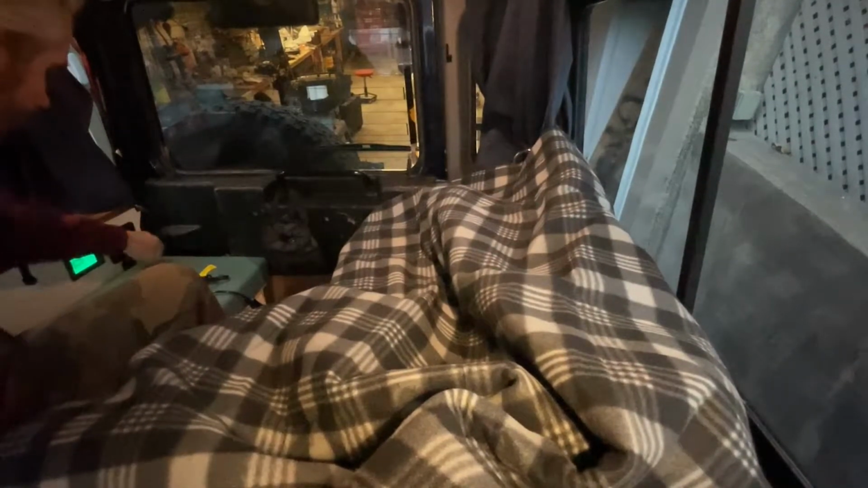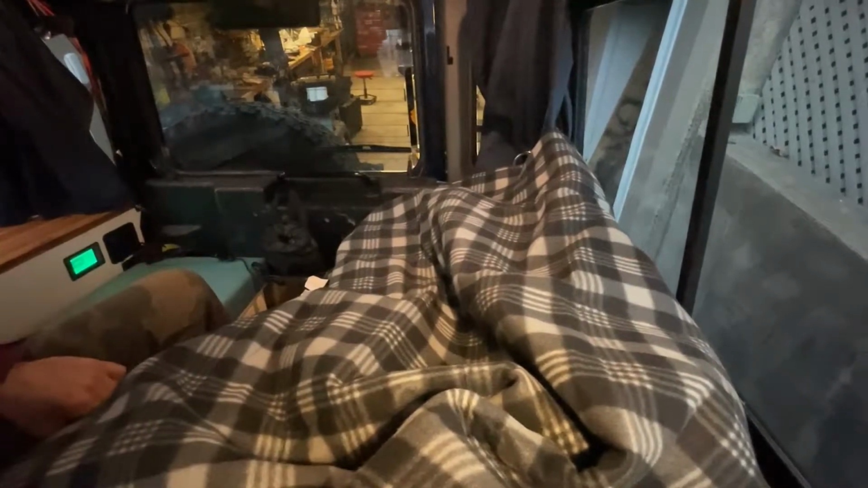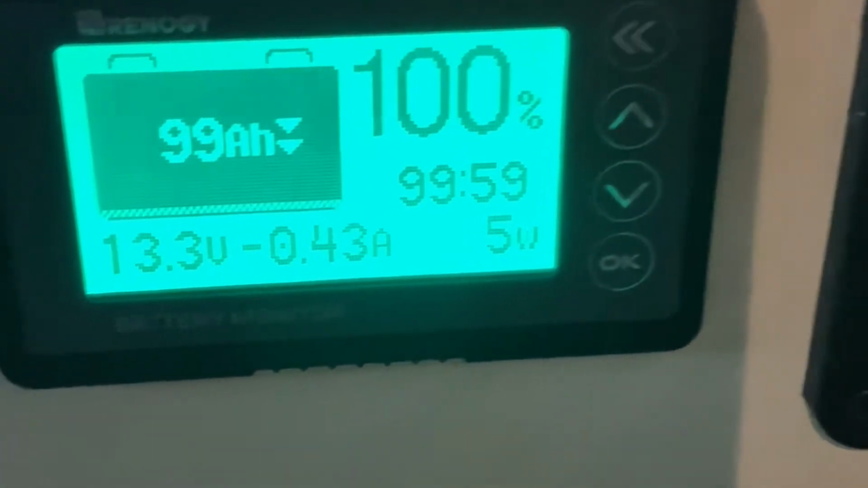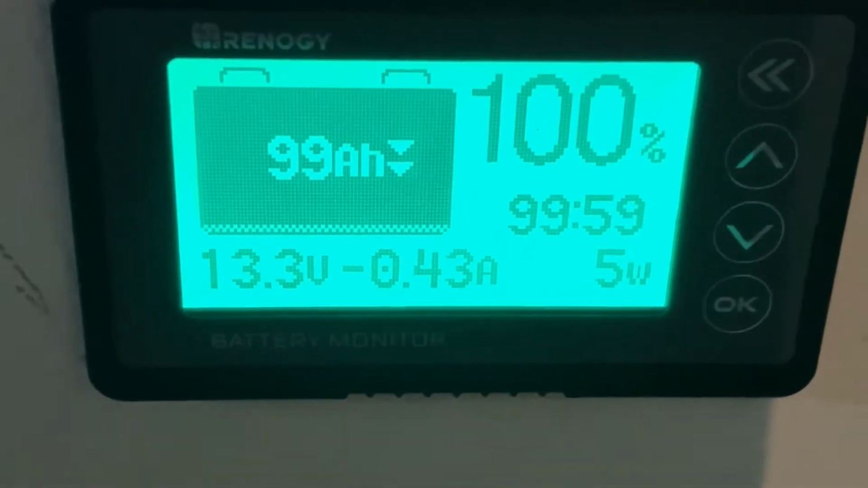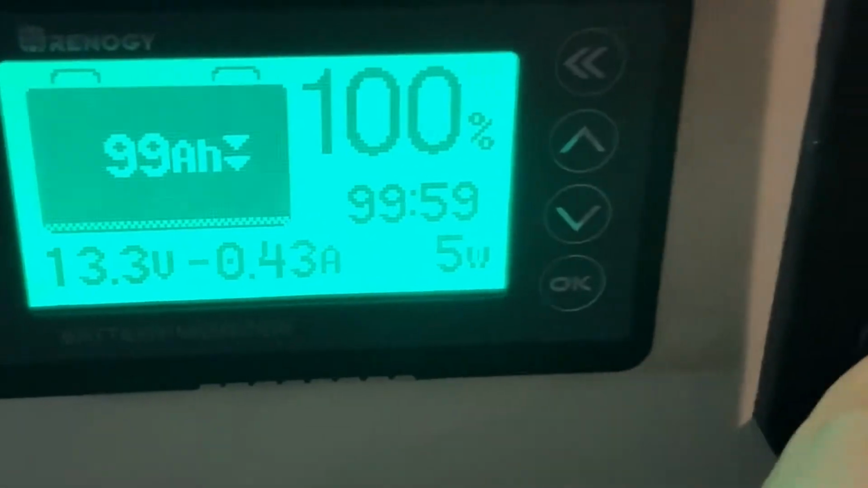All right, so I'm gonna plug the blanket, and so I'm currently consuming 5 watts with the lights and all that in the truck.